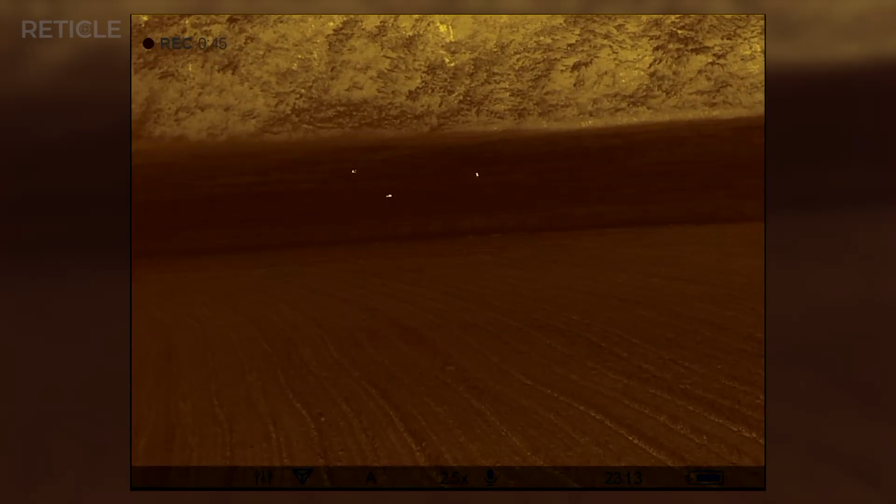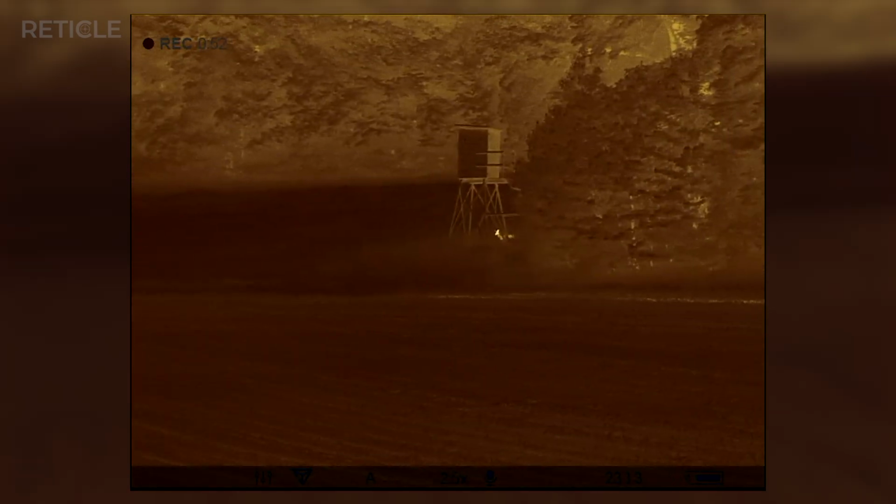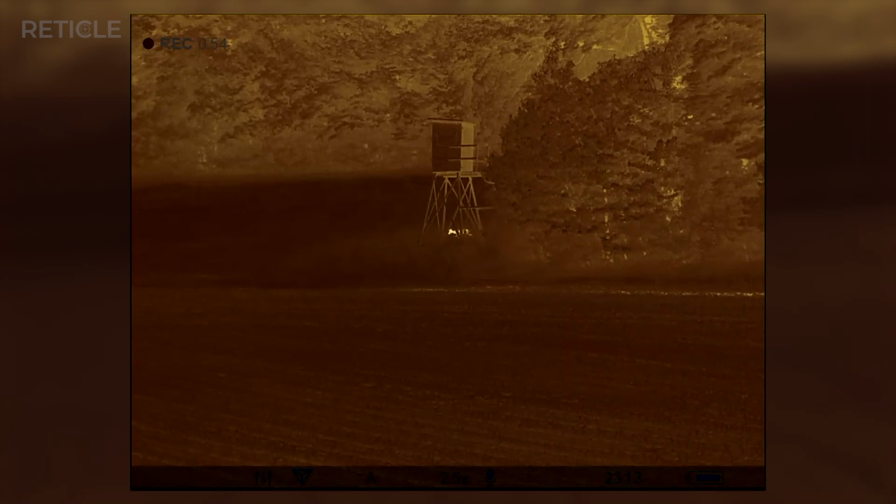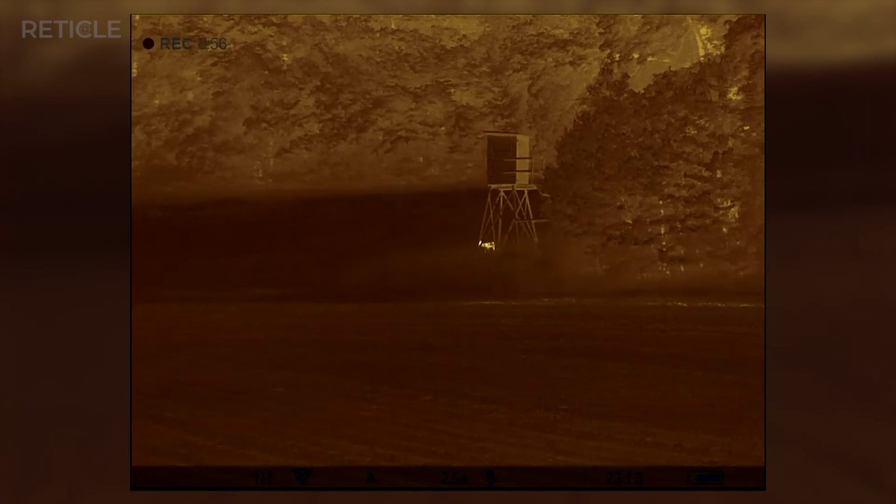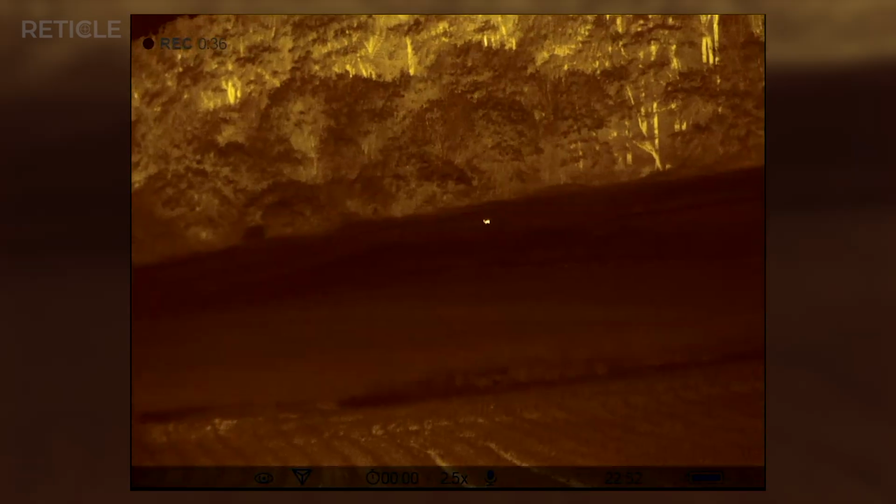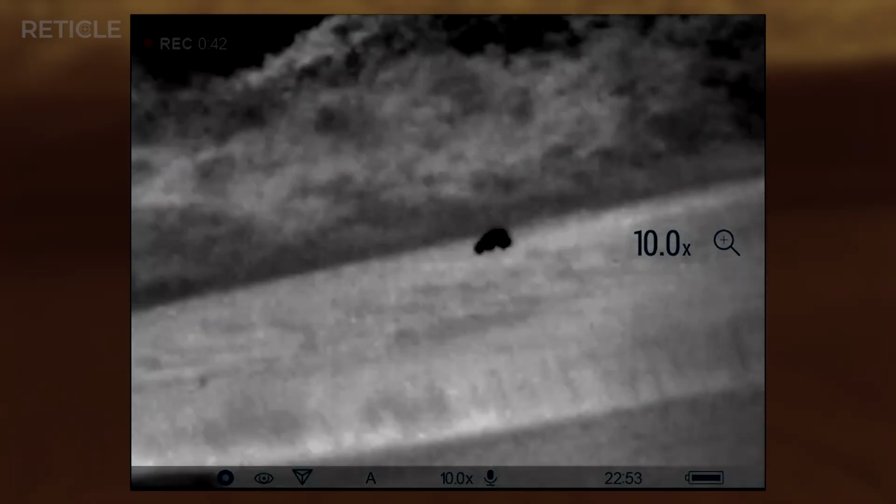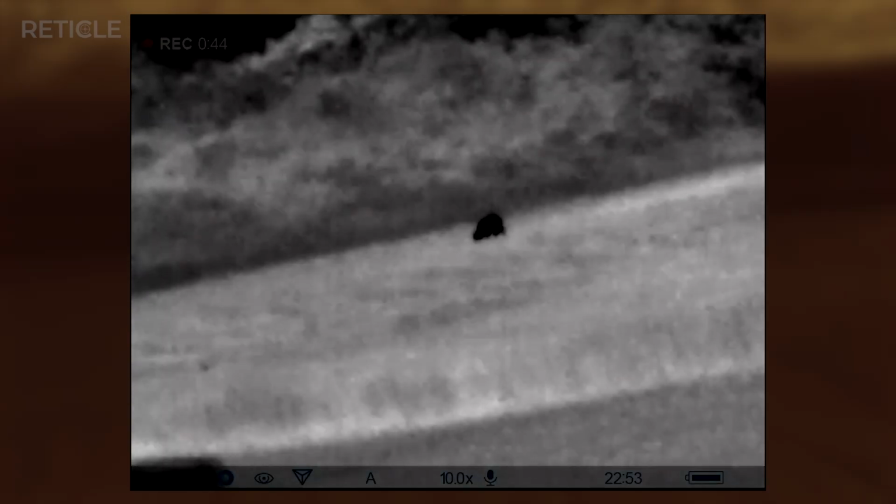On larger open fields though, the 50mm is just right. Nice detail, and deer even far out on the brush, about 80 yards, were easy to spot. Still the same issue, the animals themselves show up really bright with little detail, so again, a little bit overexposed. Black hot mode didn't really improve things either. So the thermal signature is just too strong across the board. Even adjusting contrast and brightness didn't make a big difference.